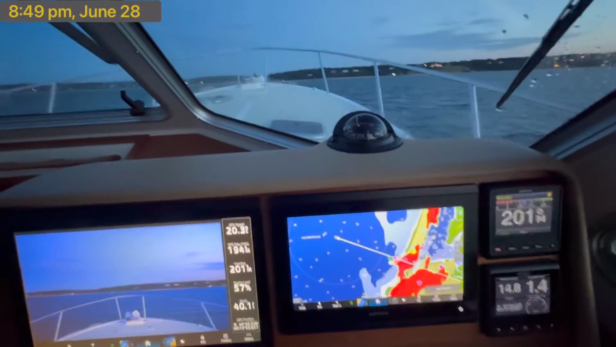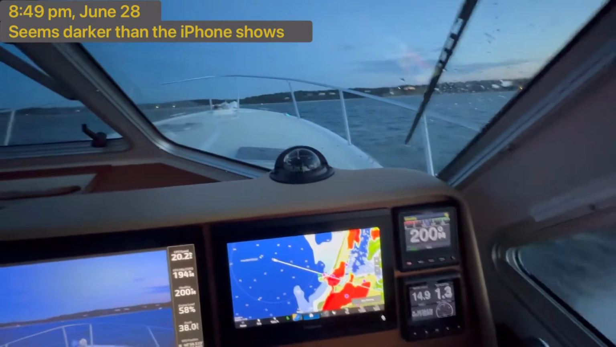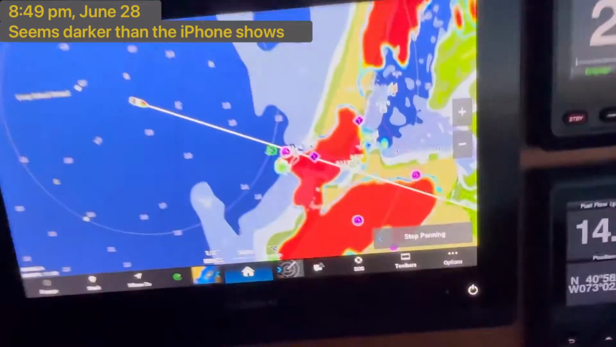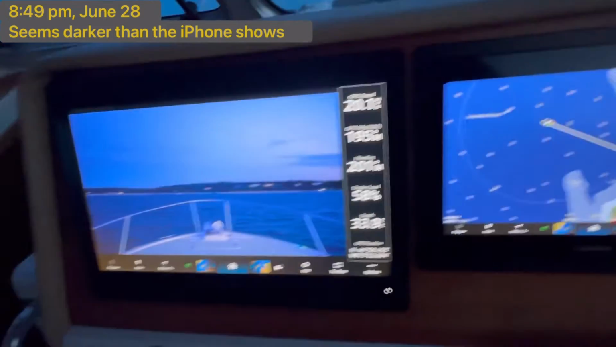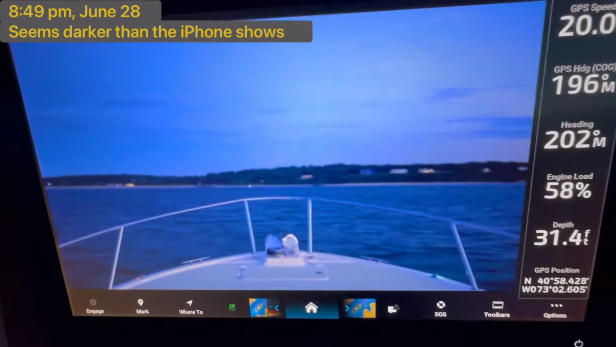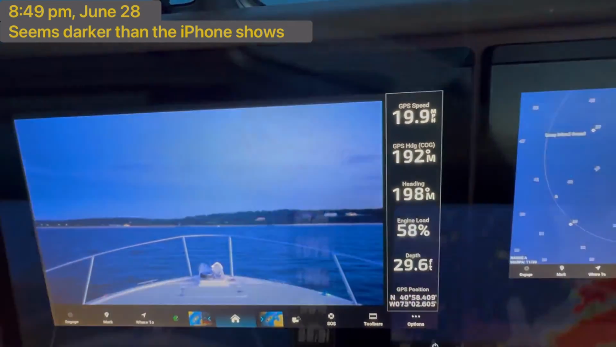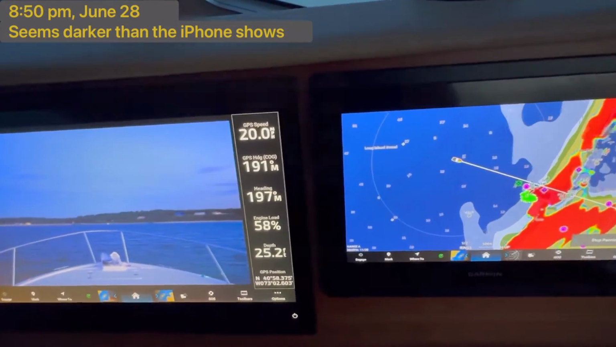And right now it's still not 9 o'clock yet, but I'm headed towards one of my local harbors, and I can still see, zoom in a little bit, I can still see the harbor entrance, and I've got it lined up here with my track, but just to show you how it looks on the Sionyx at about 9 o'clock in late June. Not really too much help yet, or a big difference.